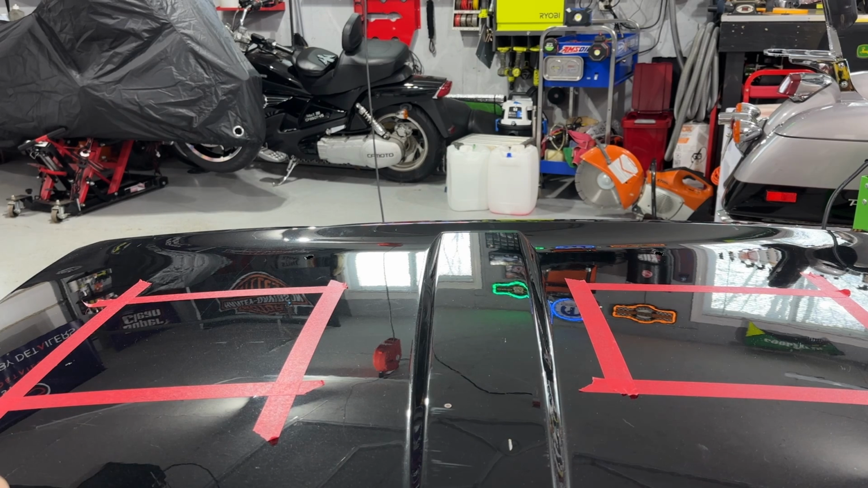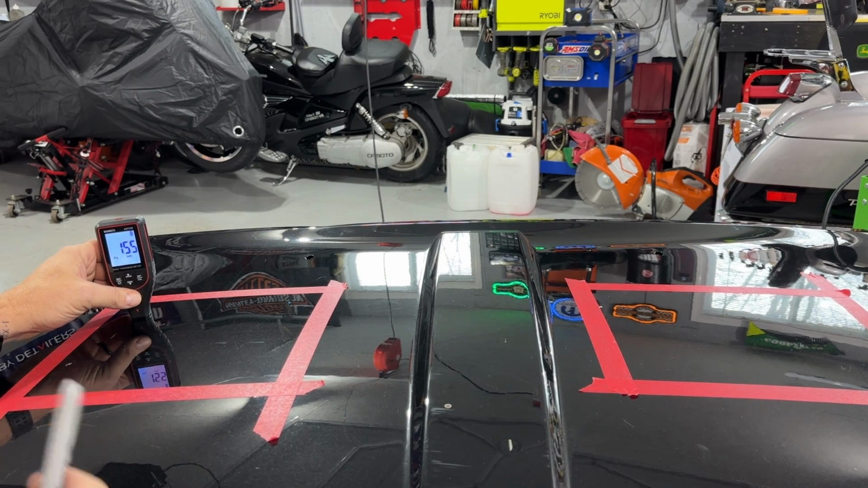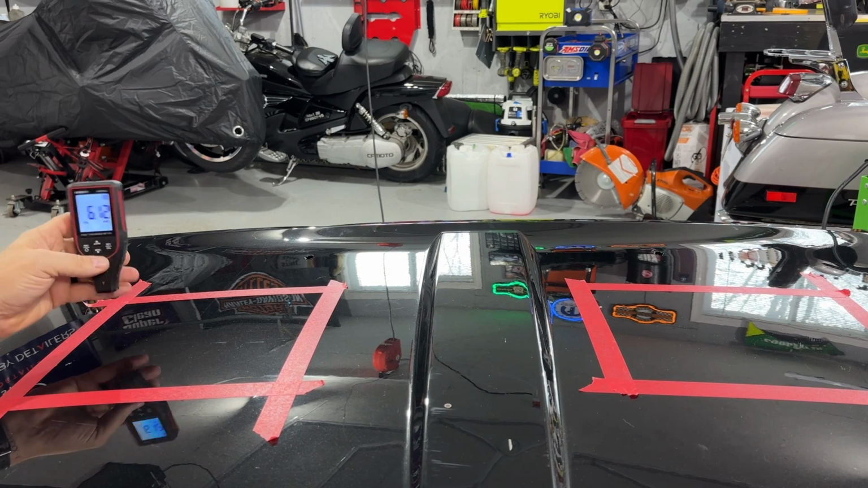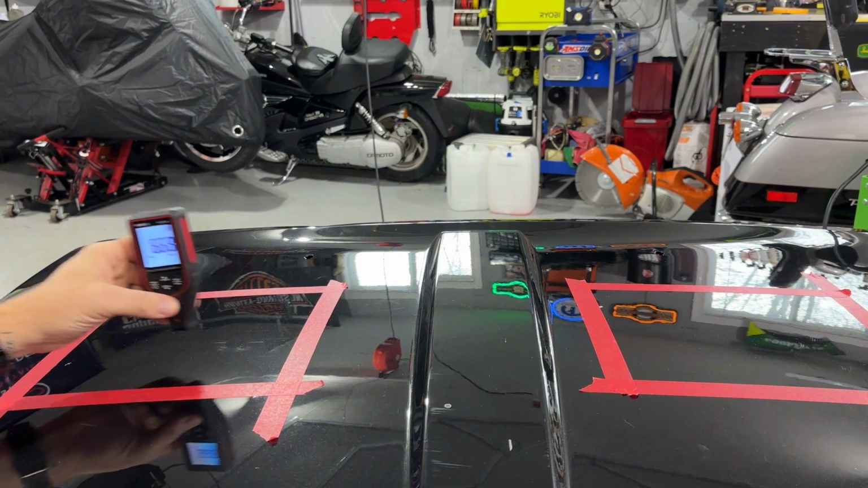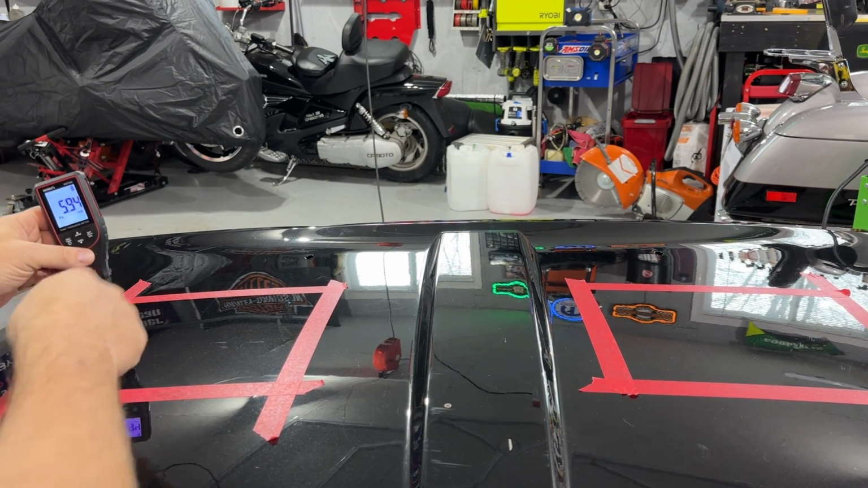All right, you guys, so let's go ahead and start. We'll go ahead and start measuring first. We'll do like 6 measurements. Oops, hang on a second. I like mils. 6.12, 6.7, 6.68, 5.94. This side seems a little bit thinner.